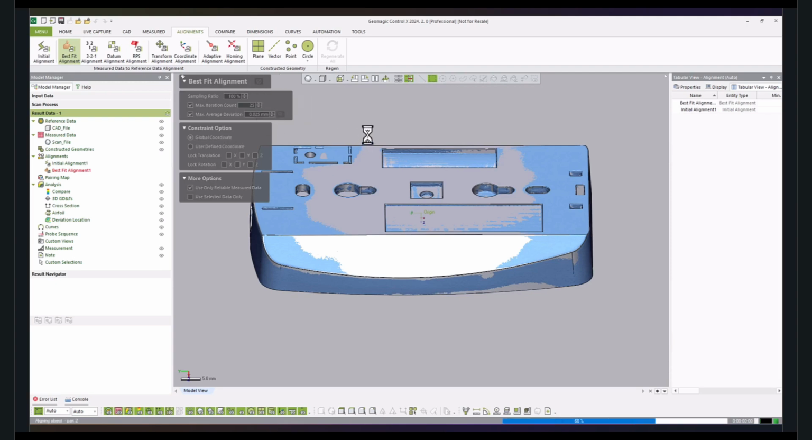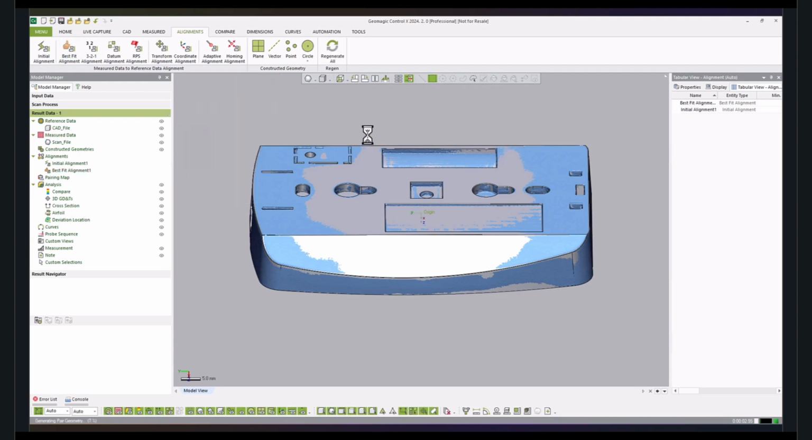So here I'm going forward with this alignment method. This would refine the alignment that we obtained from the initial alignment and would provide us with a closer match to the CAD data in terms of alignment. And since we have performed our best fit alignment, at this stage, we are in a good position to start our comparison processes.